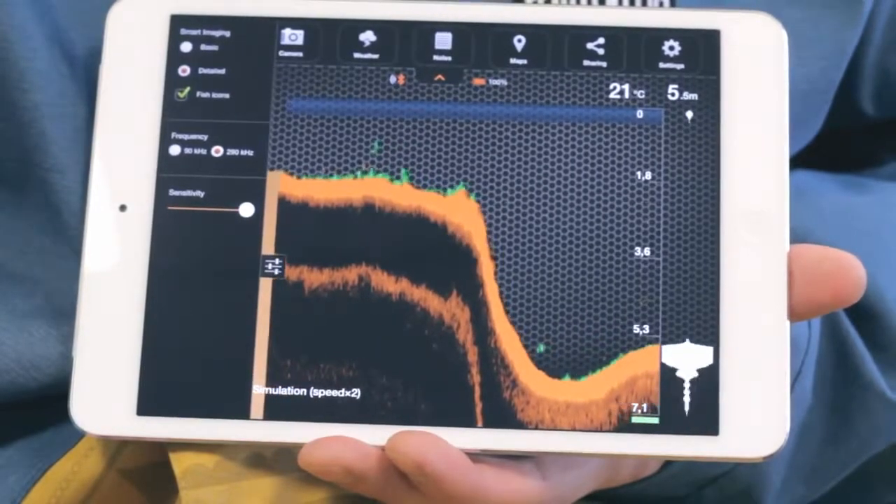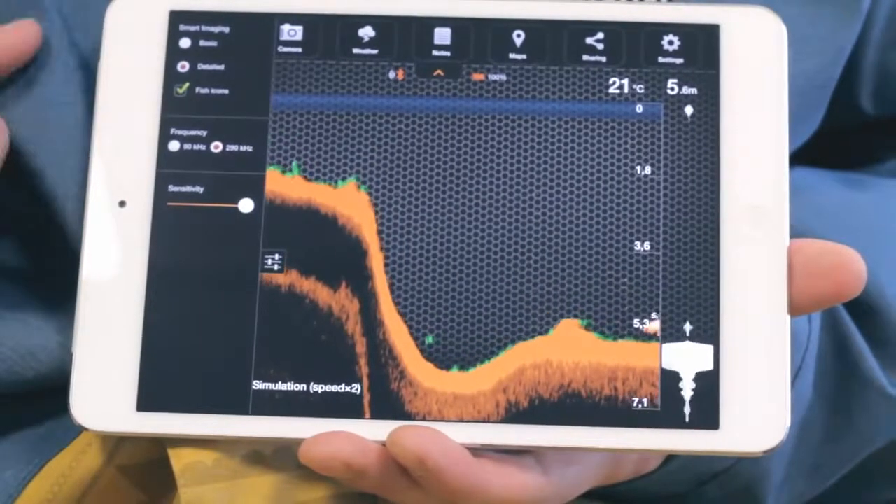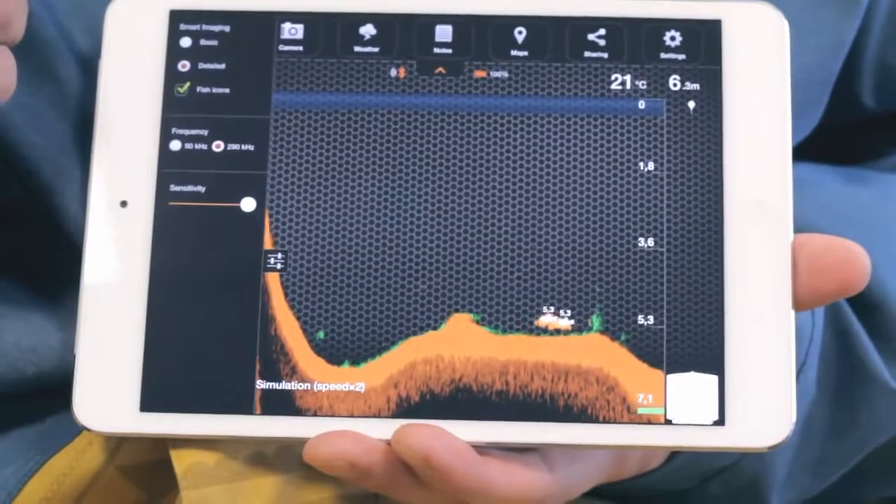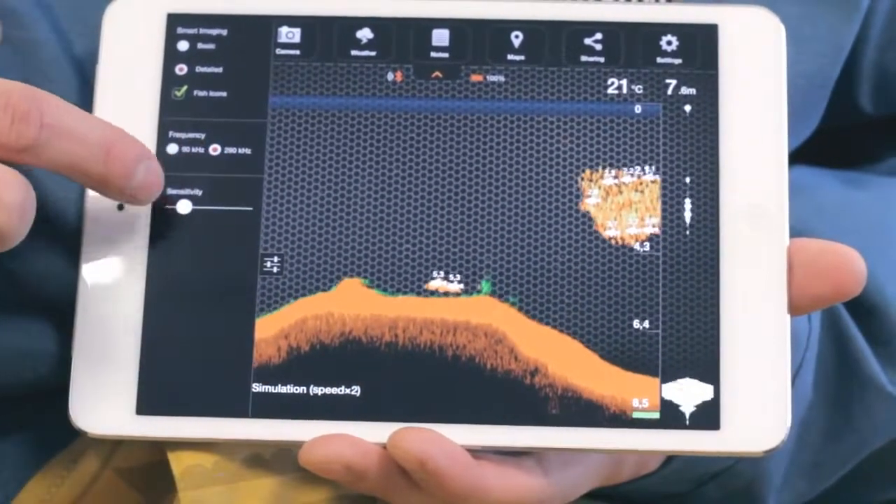For easier detection of fish, you can add Fish ID, making it easier to understand. You'll also hear a sound notification when a Fish ID appears. In detailed mode, you can change sensitivity with the slider here. Less sensitivity will filter smaller obstacles.